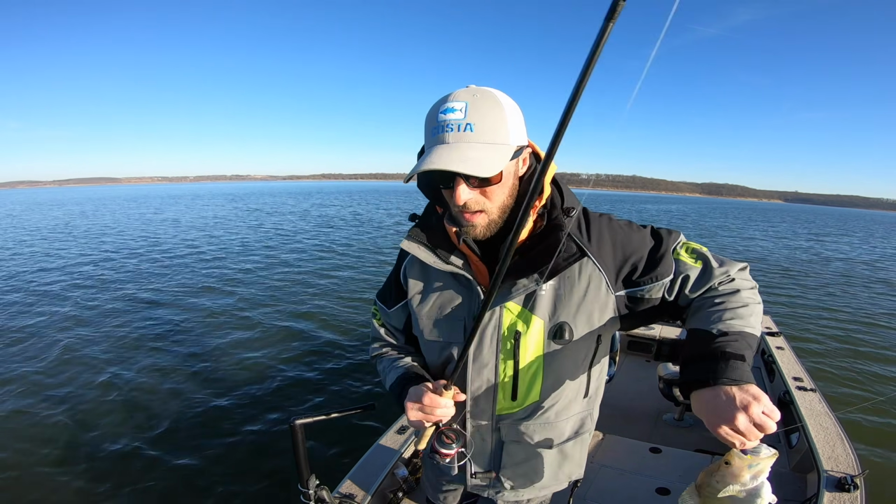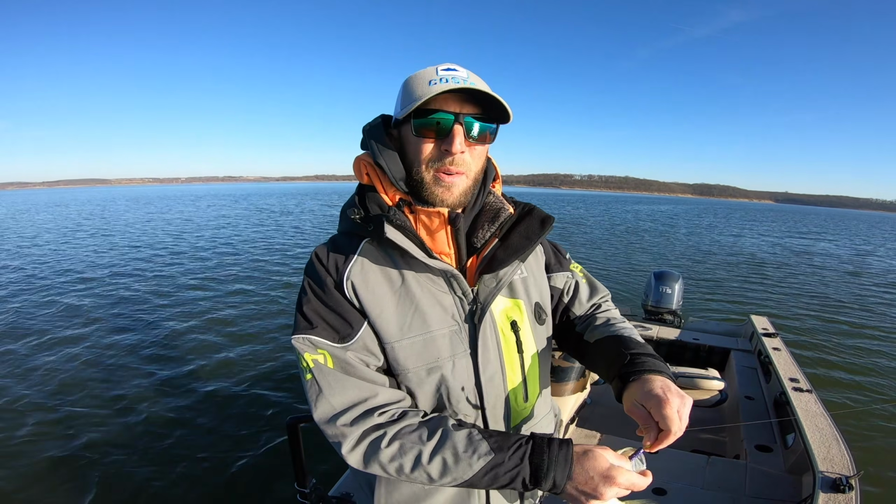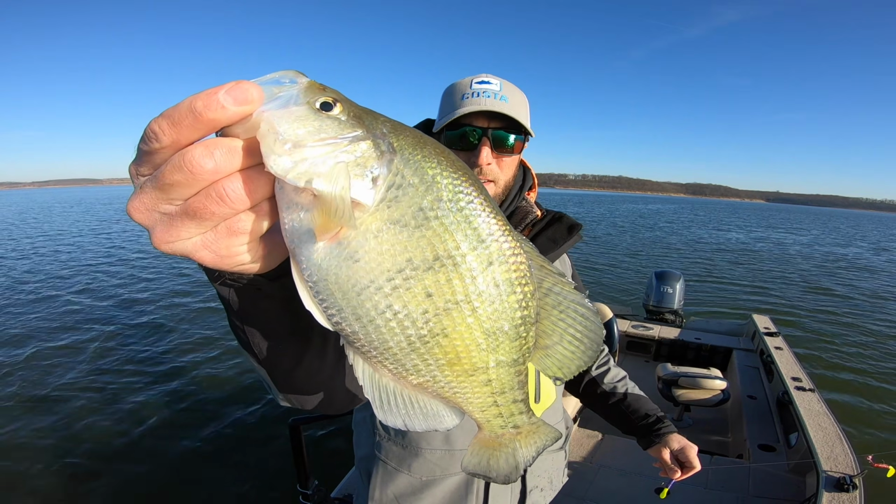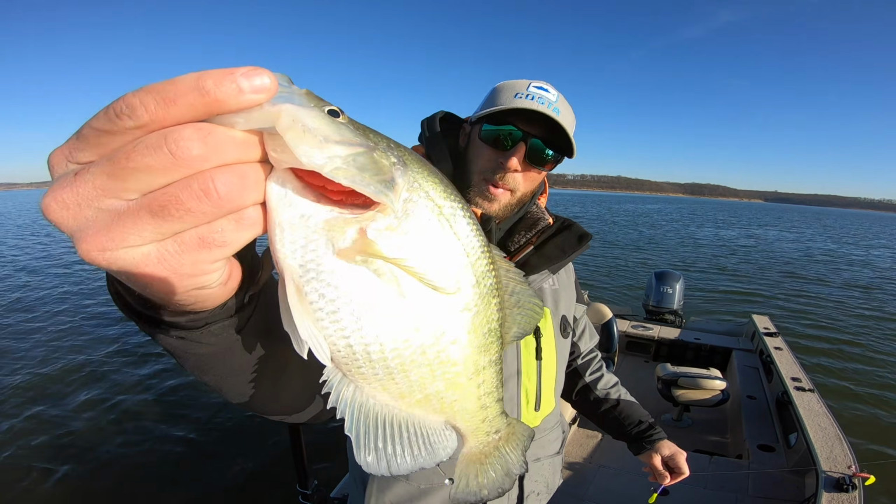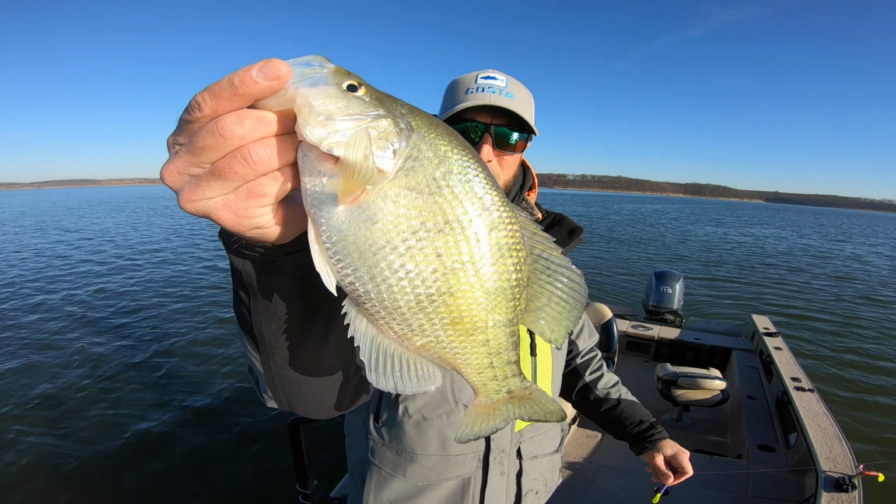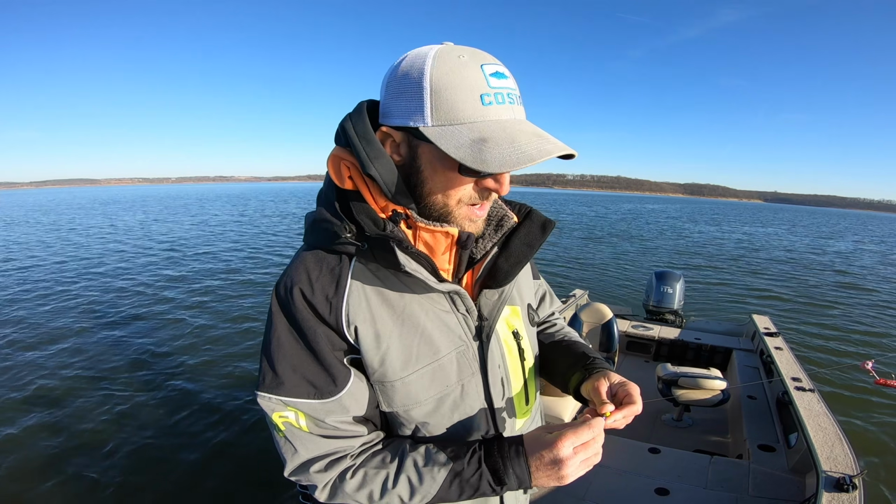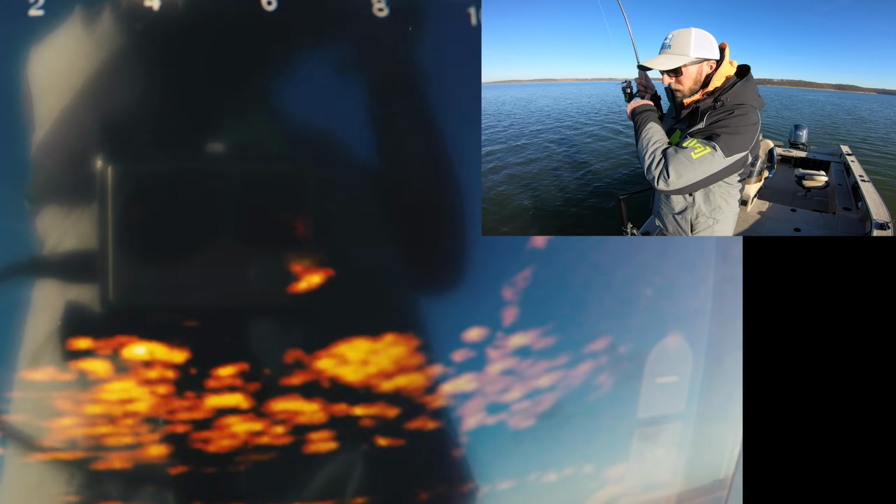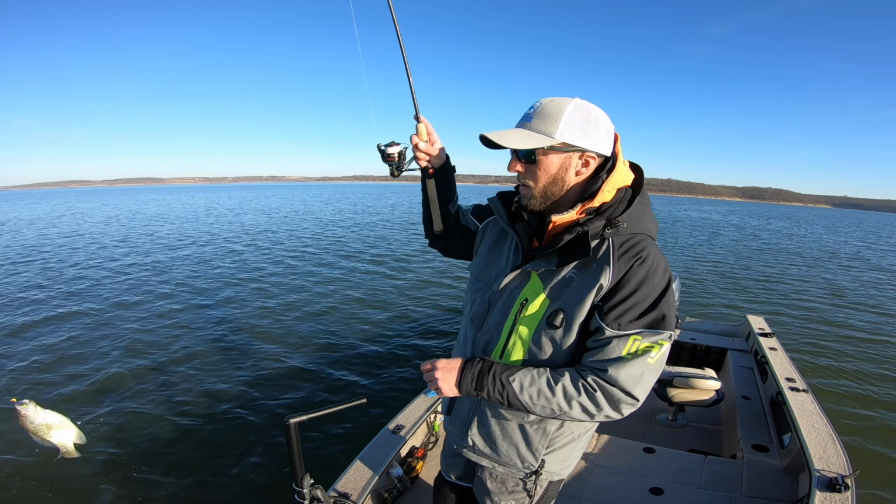Nice fish. So yeah, that's when you find those schools with smaller fish, there are probably bigger ones in there. They're gonna be on the outside or the top, but it's another dandy right there. Nice 13.5-er, probably. It's definitely a bunch still down there. There's a big one. Got him. Nice fish. Another nice one.